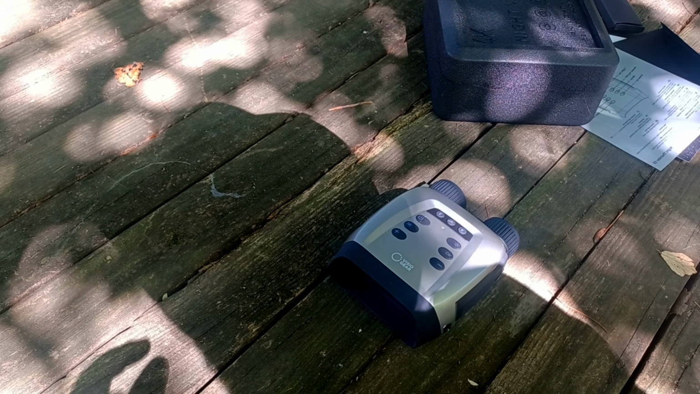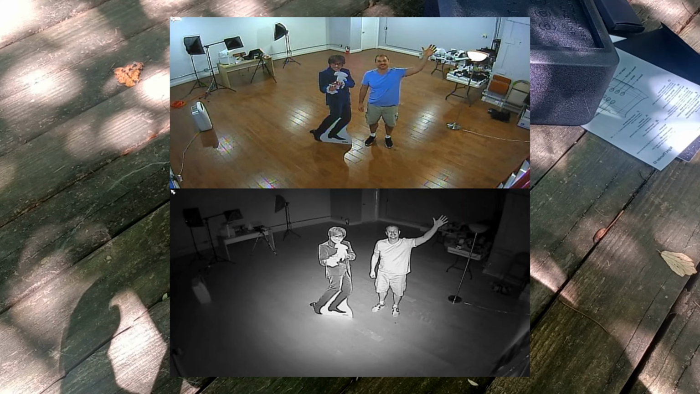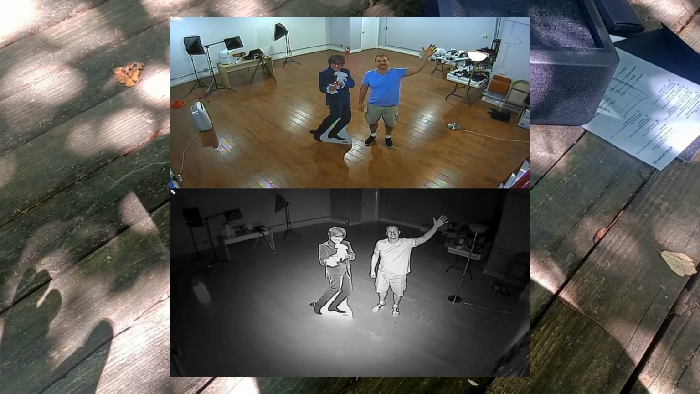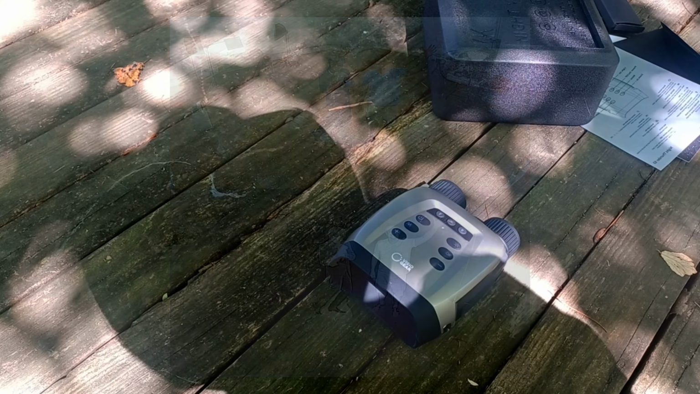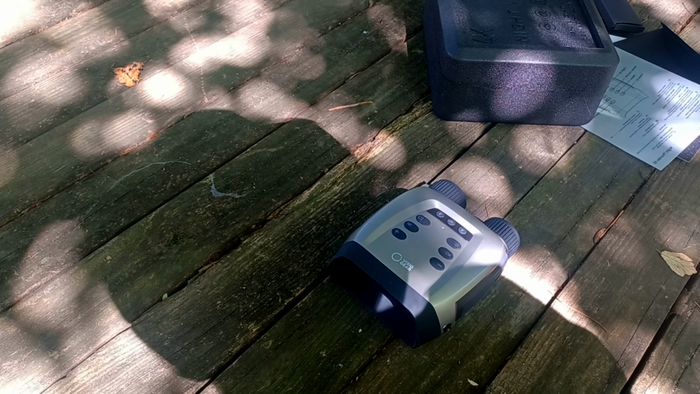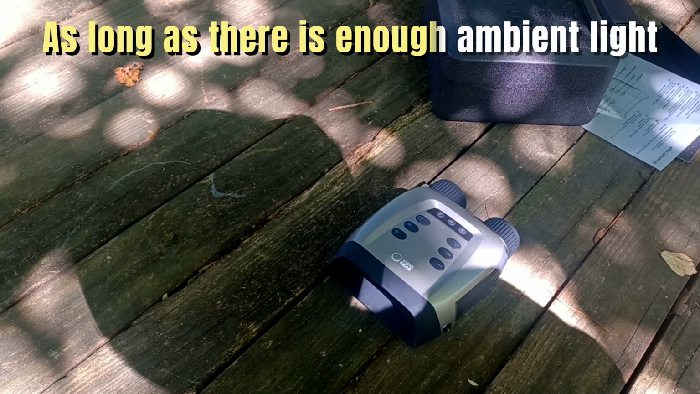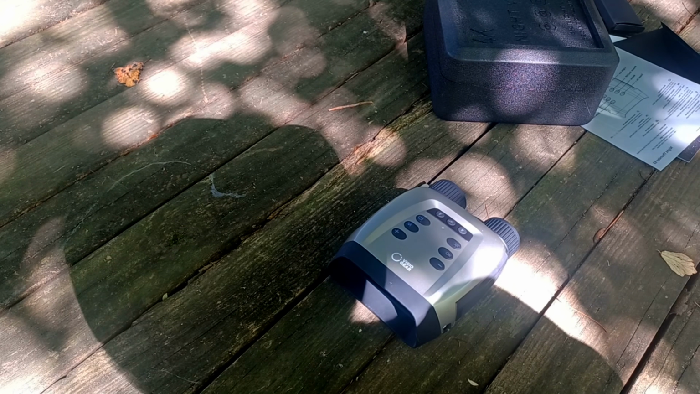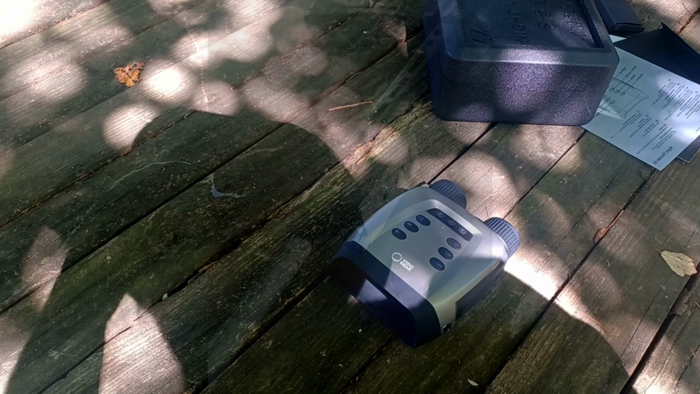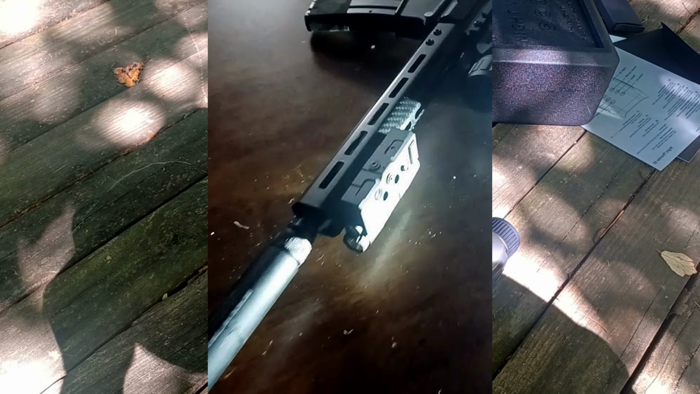So if your neighbors all have Ring cameras that are infrared, you could stay on passive mode, and they will act like street lights, so to speak, and you'll actually be able to see really well staying in passive mode, especially in a city. And the AI will colorize the image for you. So that's a pretty neat feature, okay? I was using this with a Votatu V848 off-board illuminator, and it worked really, really well with that.